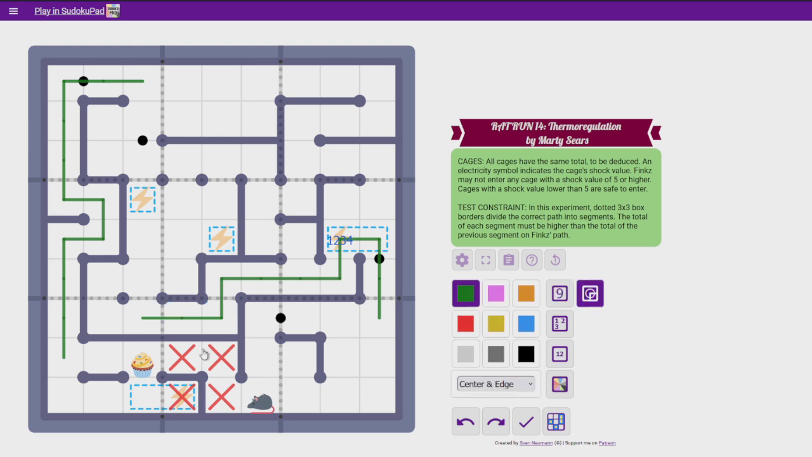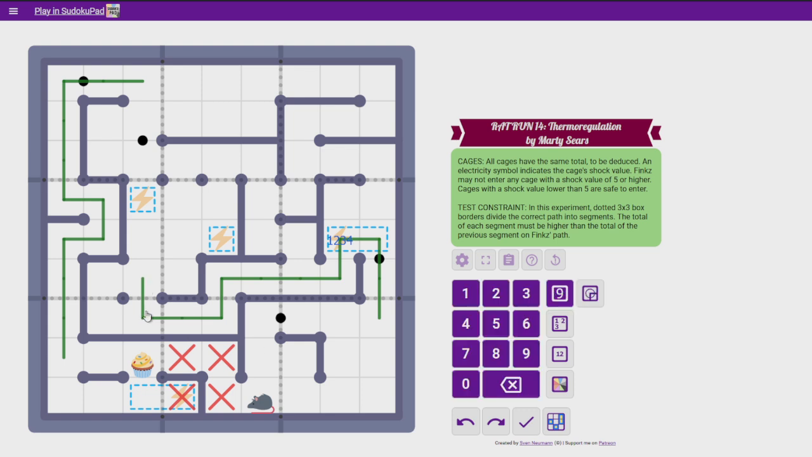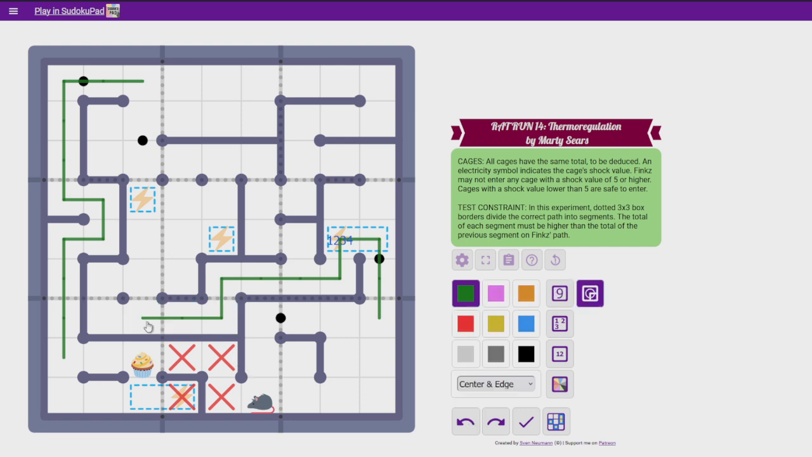Oh, and then we're stuck, actually, because we'd have to go either there and then up, or directly up. Either way, this segment here is not going to happen. It's going to have to add up to at least 18, and that's just not possible in 1 or 2 cells. So I think what we can conclude from that is that we don't exit this little path segment here, it doesn't connect here. At least not immediately.